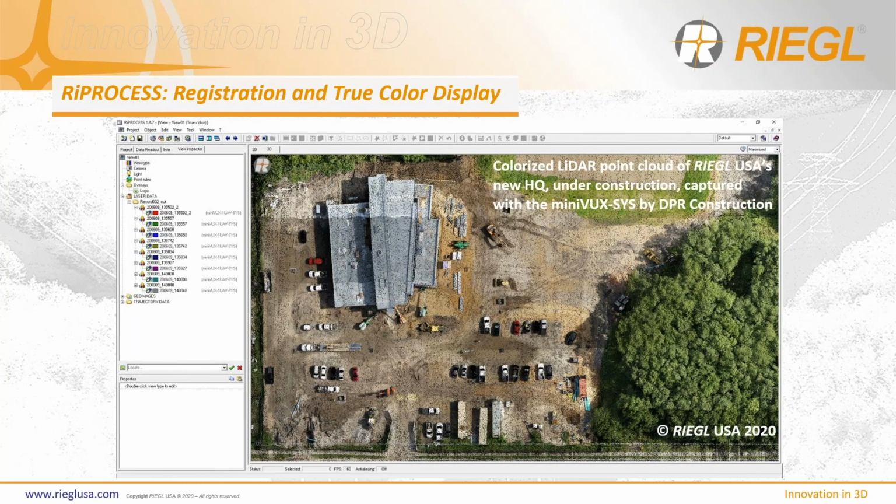And all of this is managed through our RIPROCESS software suite. The visualization, the data adjustment, the registration of the data to itself, applying ground control, and colorizing it, which ultimately allows us to export our precise and georeferenced point cloud to a variety of file formats supported for further feature extraction and analytics within third-party software.